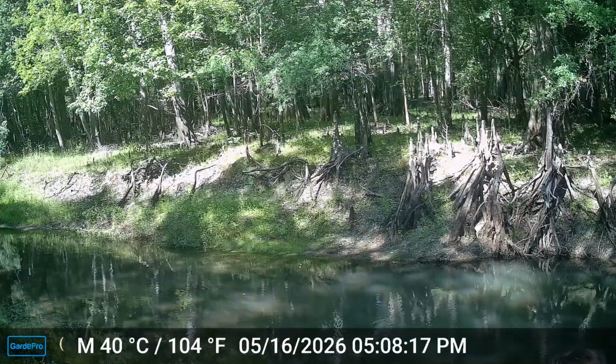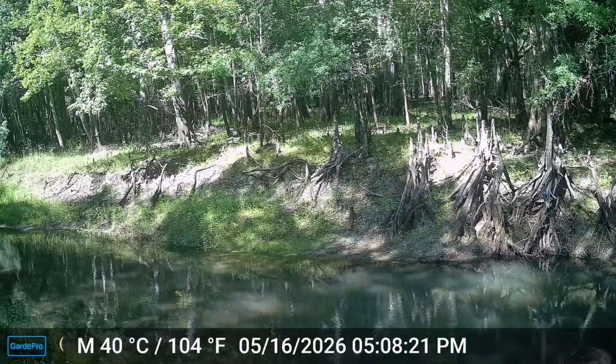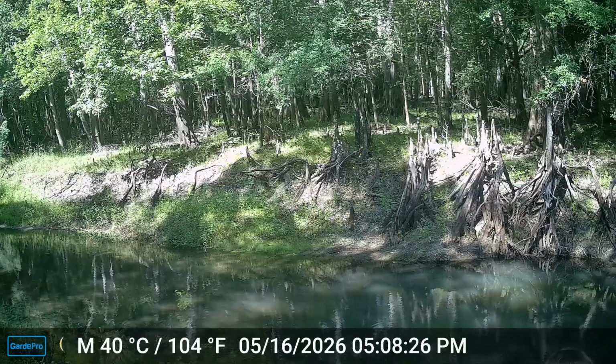Yo, you see those in between those rocks? Look at that bass right there. Holy shit. He's probably hungry. I thought Jalen was fishing.